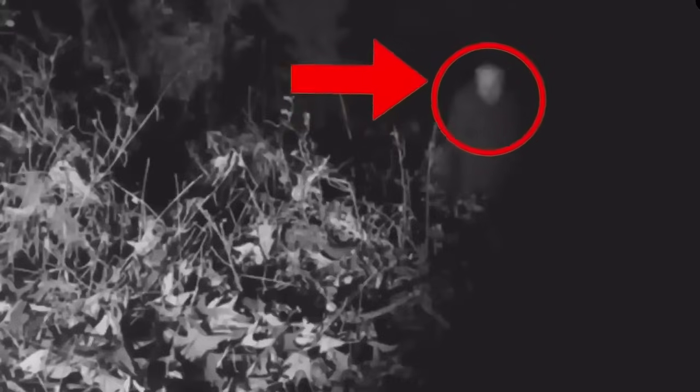The sight of the masked figure wandering alone through the woods raised many questions and fears. Why was he there? What was he doing? The channel owners themselves were baffled by the mysterious encounter. As speculation and theories abound, viewers are left to wonder about the unsettling presence of the masked man in the deep, dark woods. The haunting footage continues to intrigue and haunt the online community.